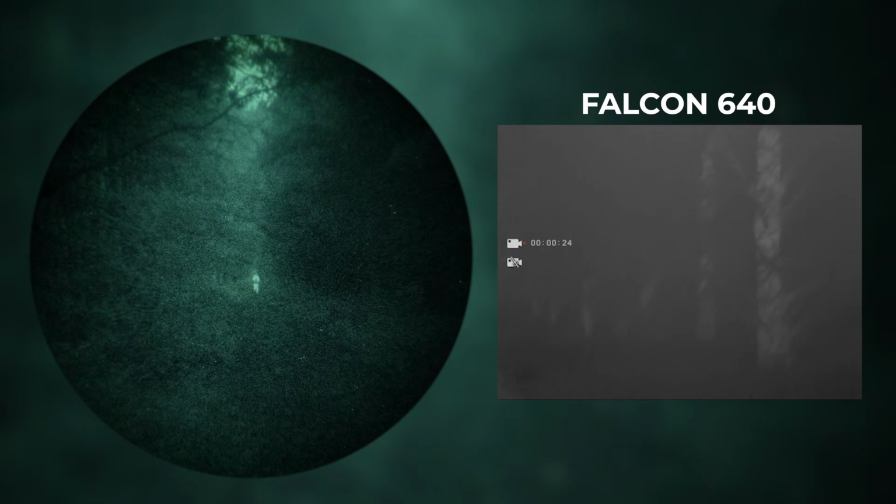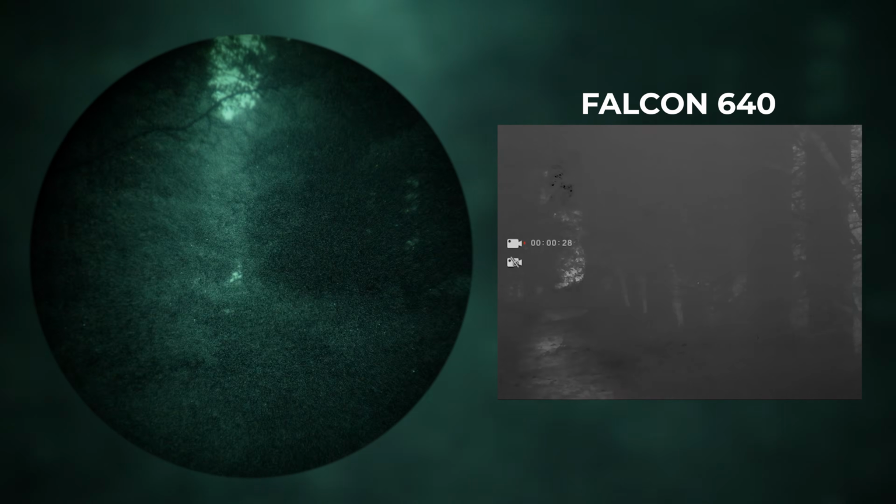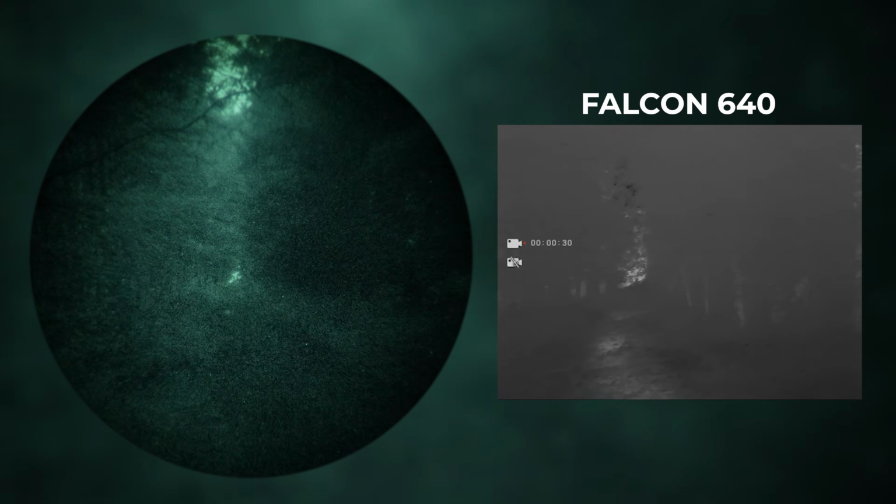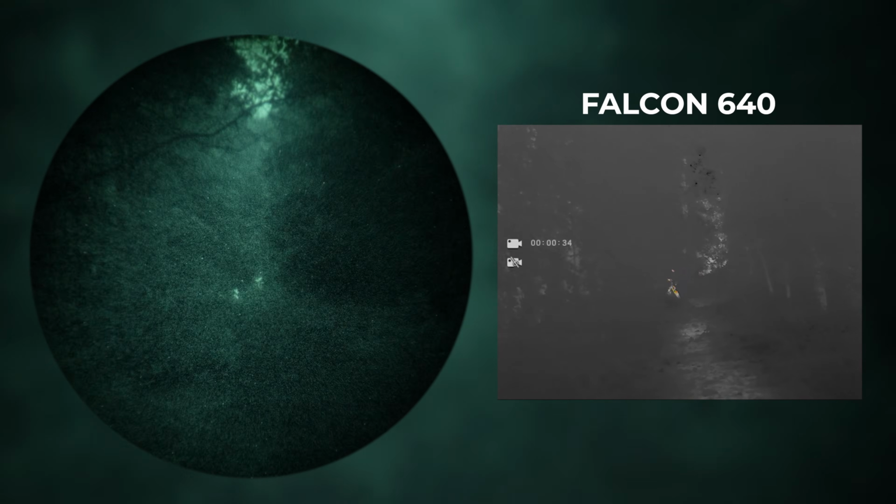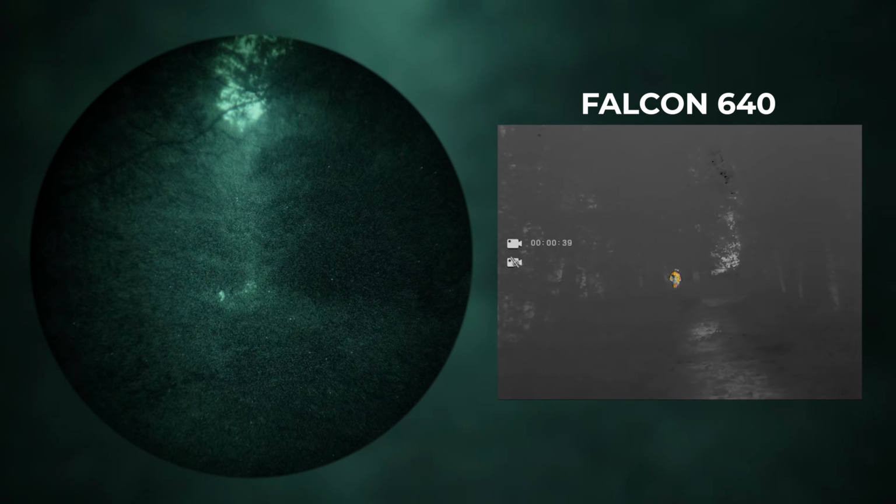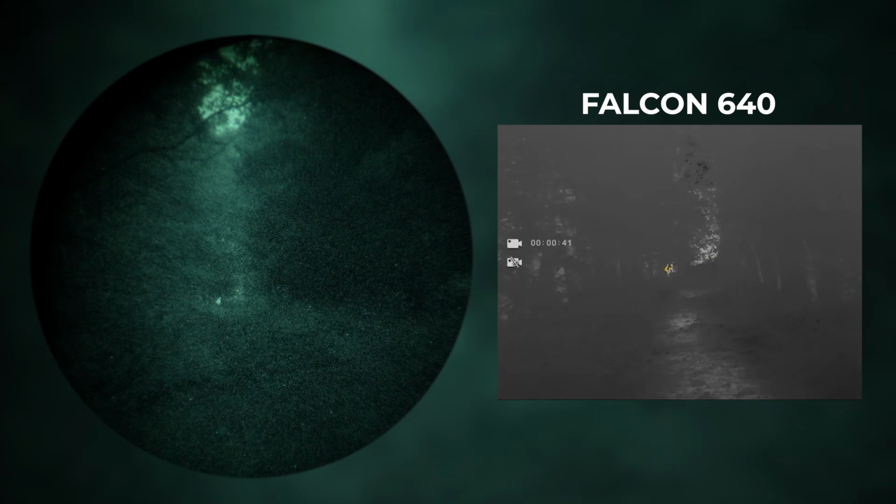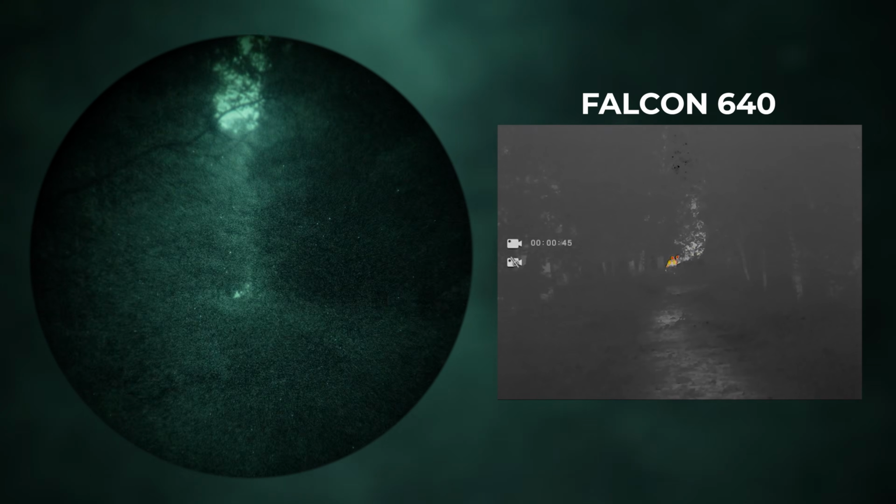Now, of course, comparing it with the dedicated thermal like the Falcon 640, you do not get the same detail and quality and distance, but it will highlight the location where something is hidden, so you know where to look at least. It doesn't give you much more than that, but I would say that that's the most important part, is the detection that something is there.